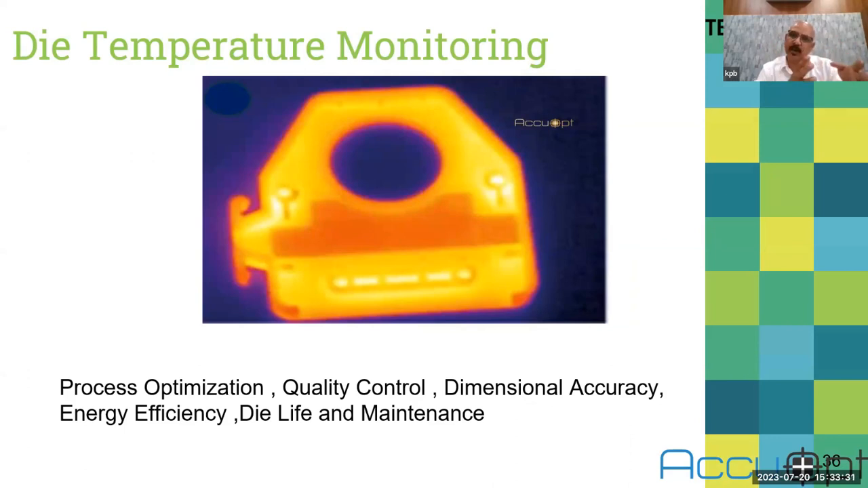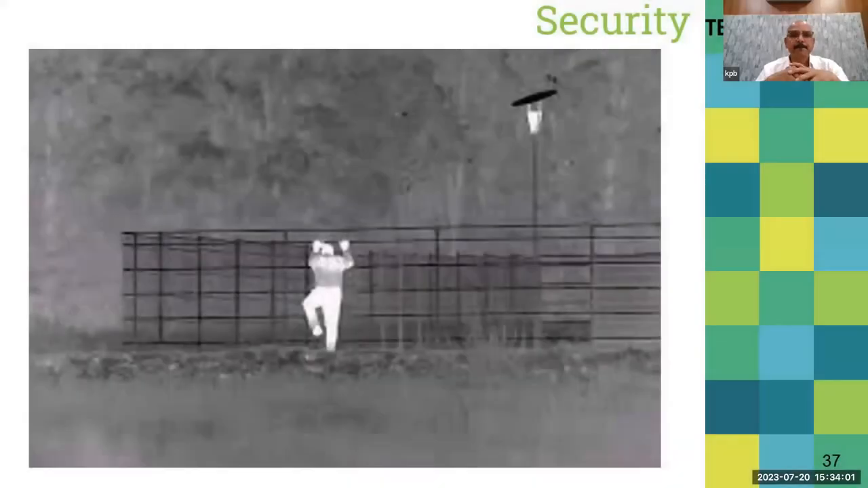Suppose some part of the die is cooler than another part, then obviously the product will not come out right, and there are many such cases. Then you need to work by trial and error. Many parts will go wrong, and after 6 or 7 trials, you will have one good unit. So it gives you energy efficiency, die life, less maintenance, process optimization, quality control and dimensional accuracies. So this is a very good tool for die temperature monitoring.